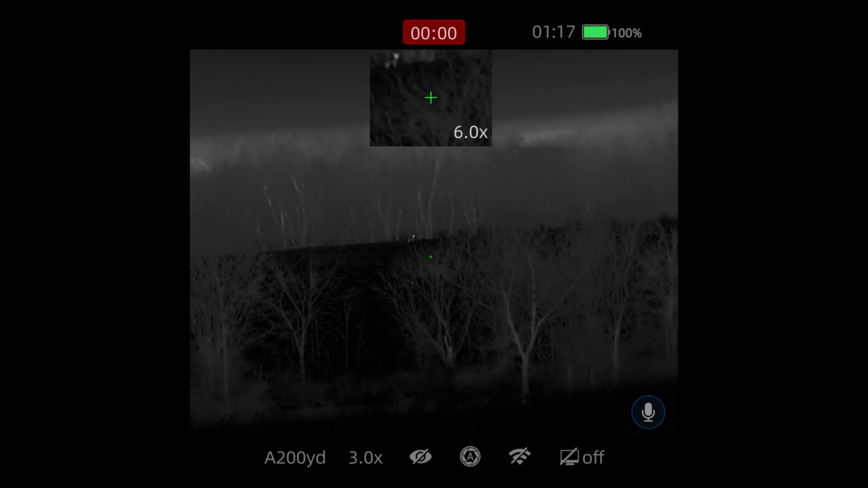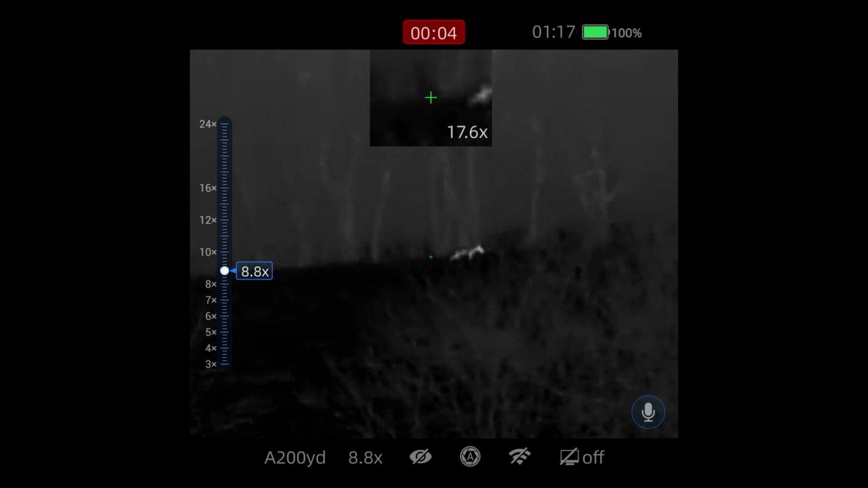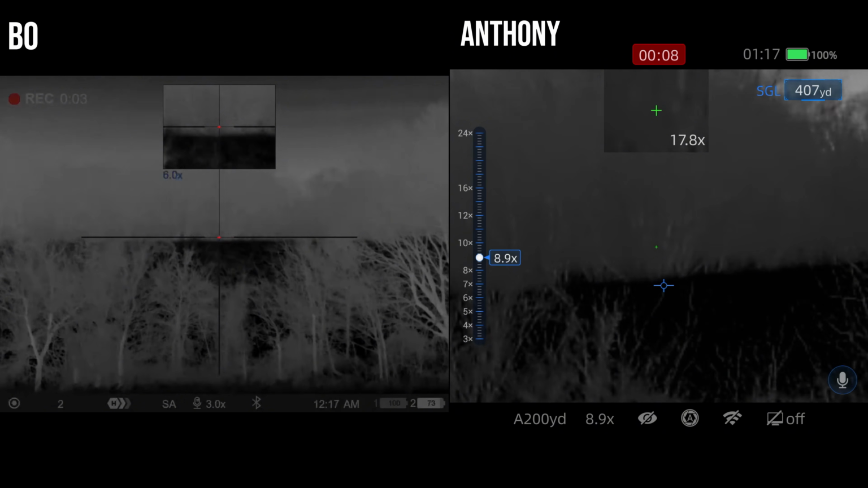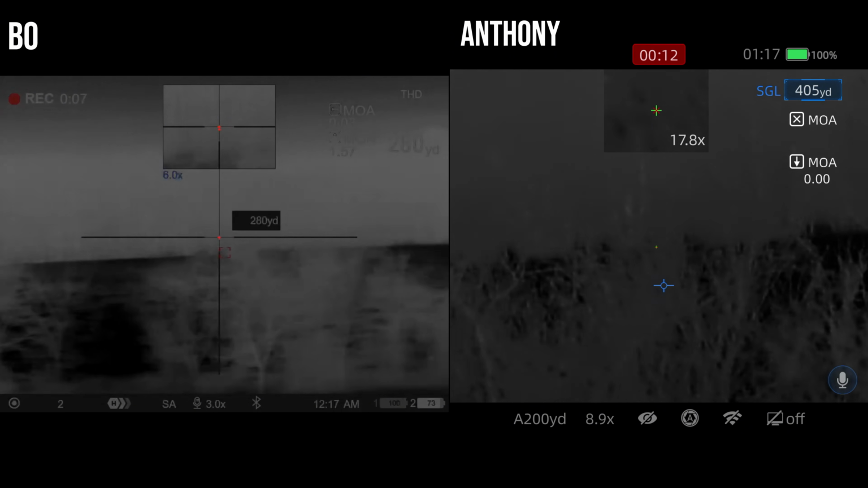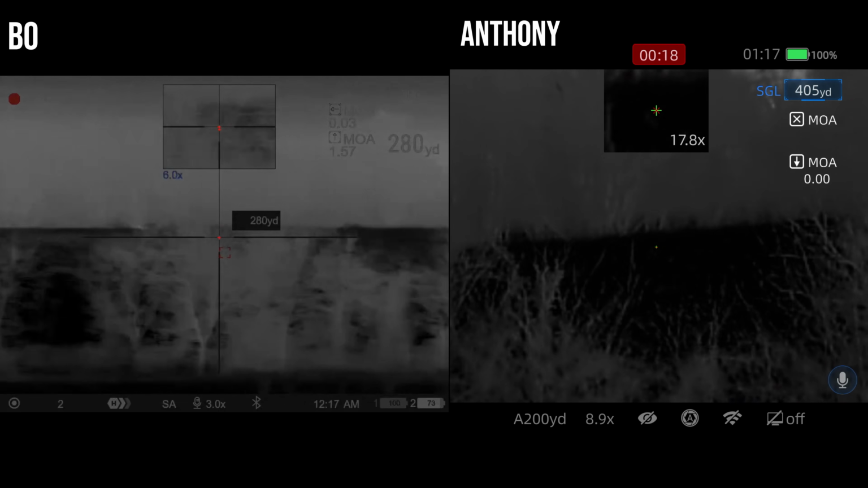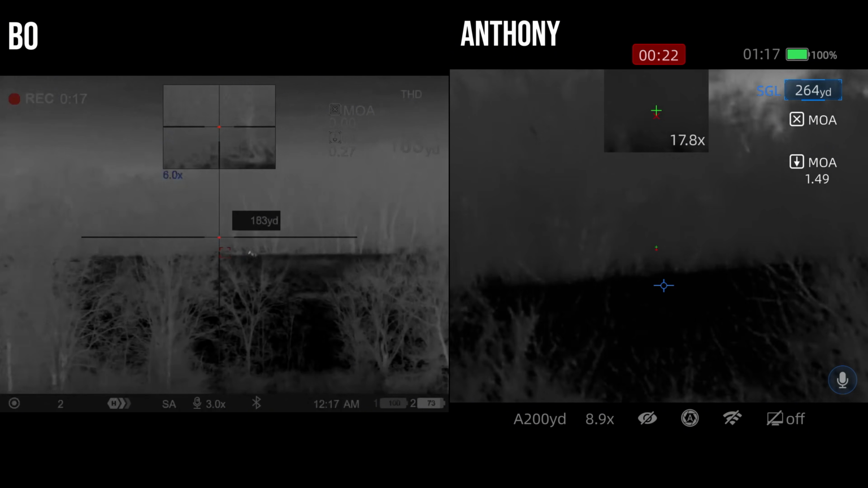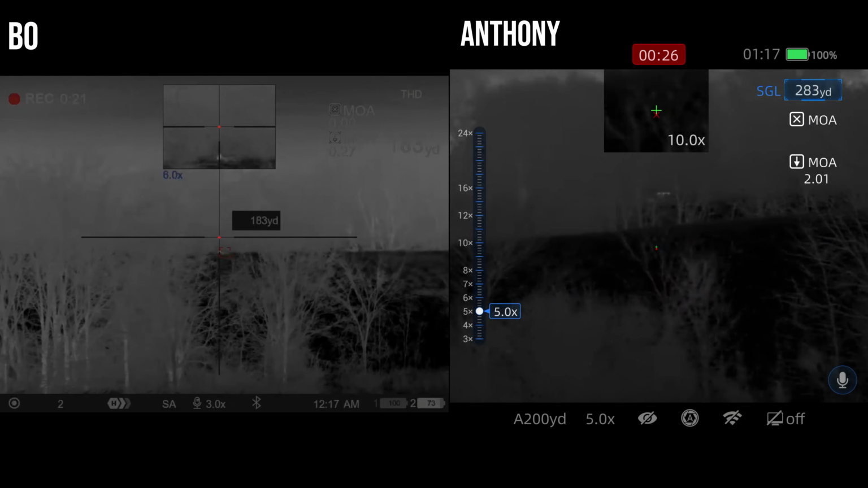Back hill. He's on the back hill. See him? Getting 405. You got 280. I'm on the hill to the right. Yeah, he's running to the left. Is he? Oh, I got 280 now.